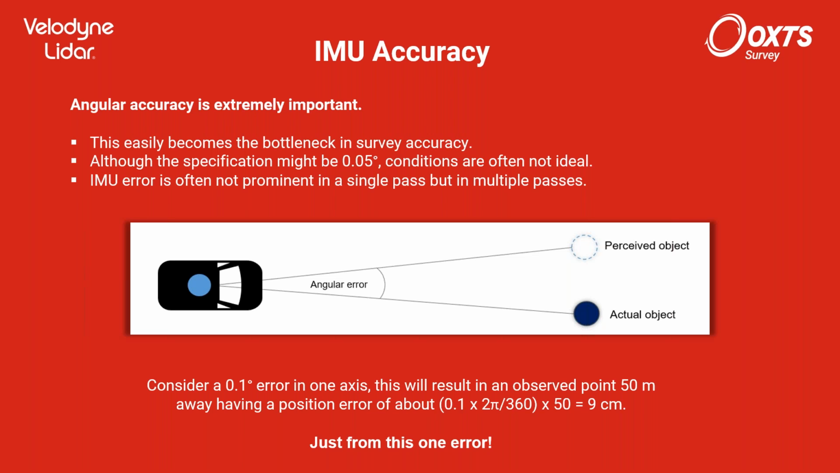A simple calculation would be to multiply this error by the range. I've got an example calculation at the bottom here. You can see if we're looking at something 50 meters away, then in one axis for a 0.1 degree error, you can get something like 10 centimeters of position error in any surveyed object.